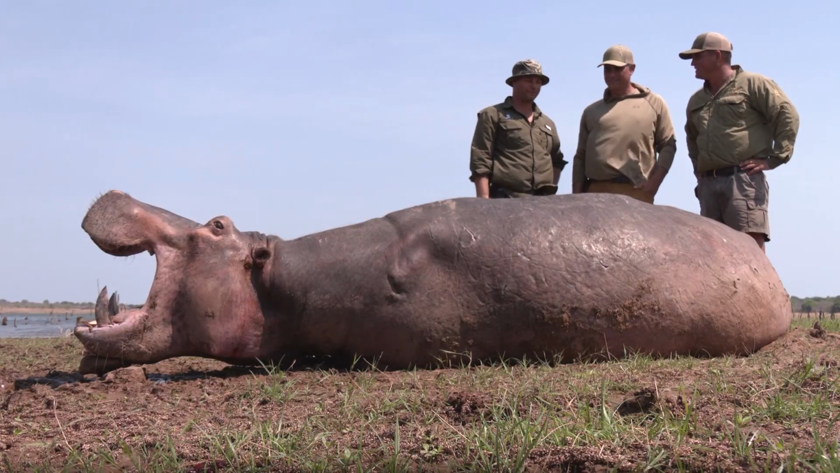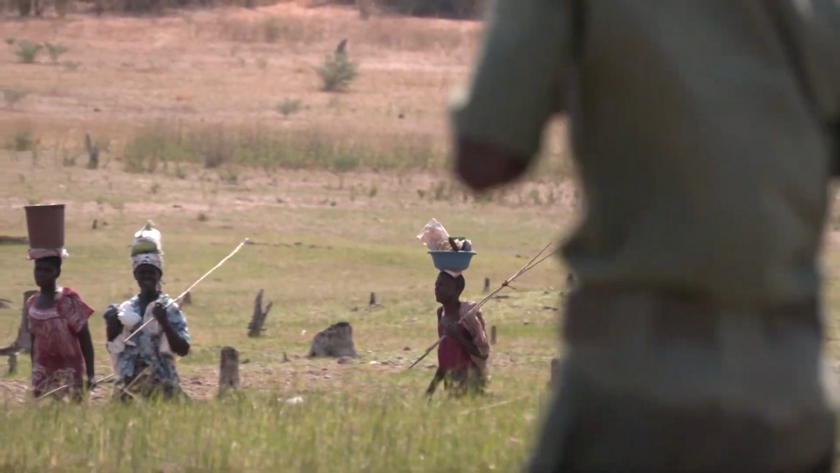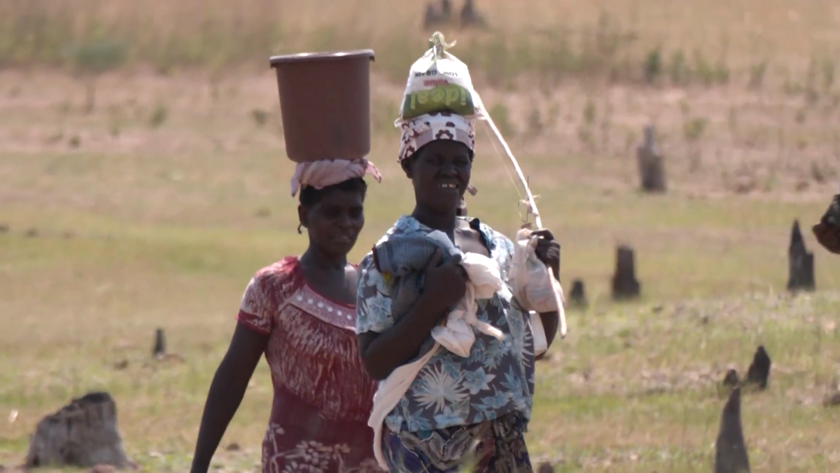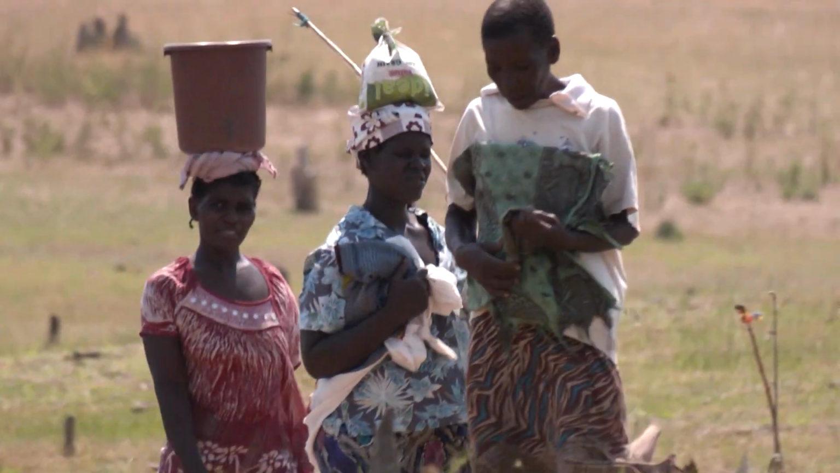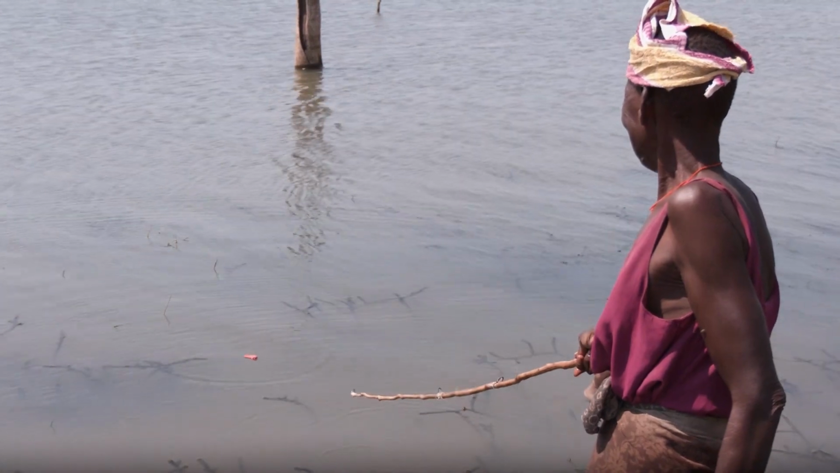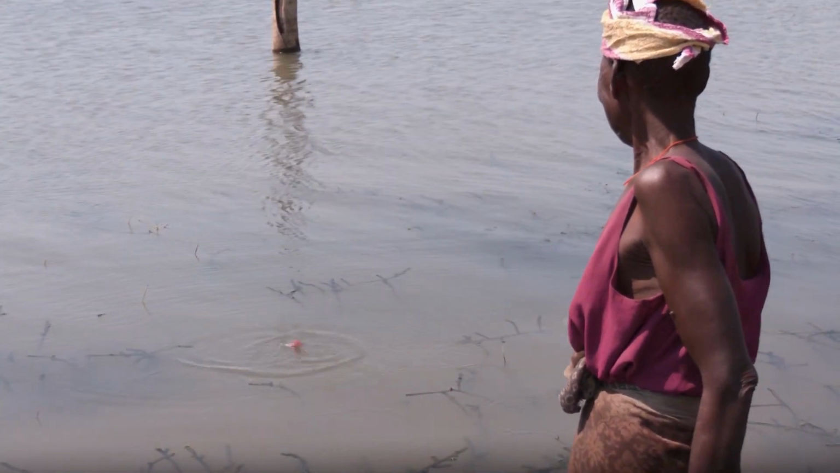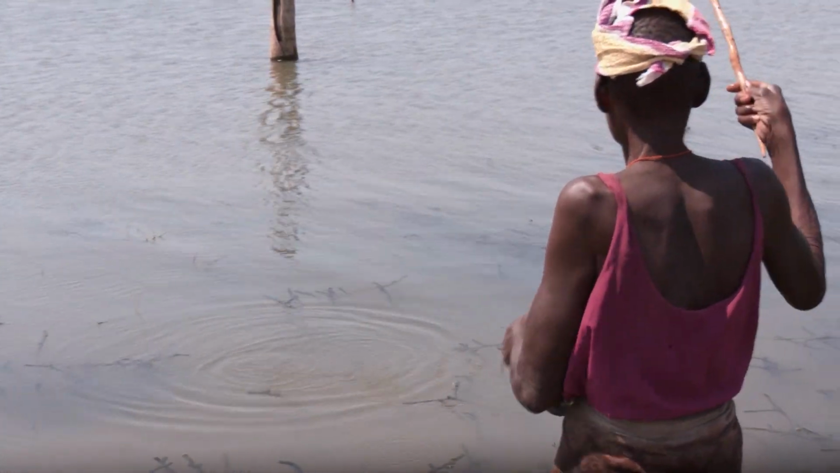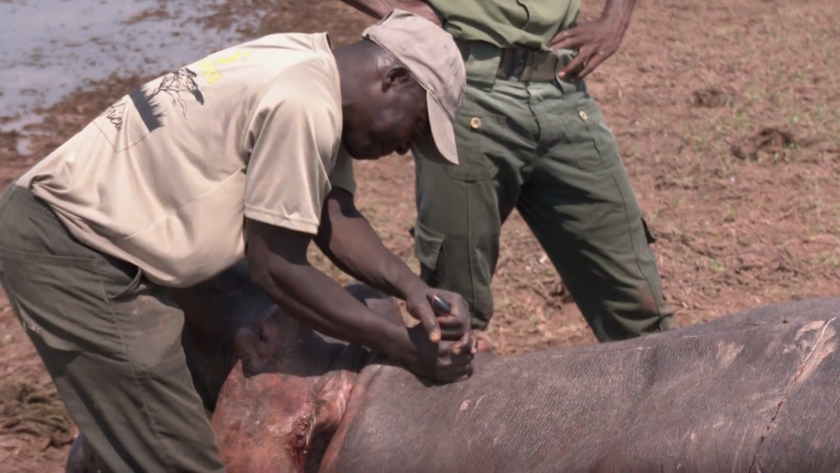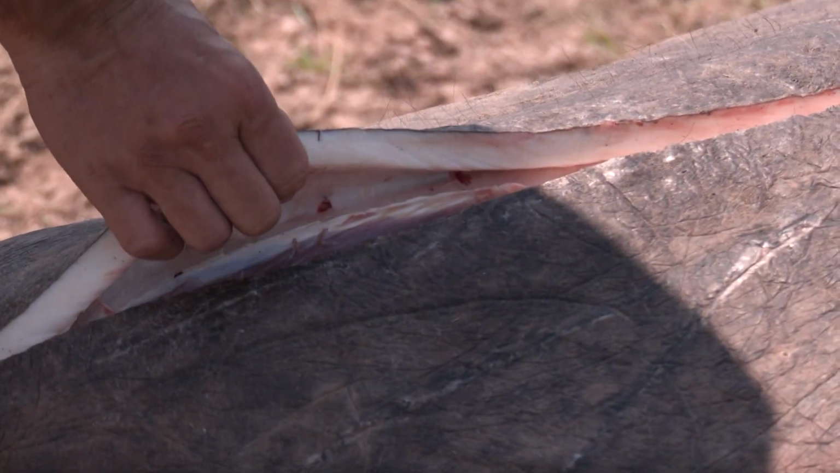It's definitely not. So as you can see in the background, we have some Tonga ladies that have come to get some meat from the hippo shot in their area. Doing a little bit of fishing in the meantime, waiting patiently. It's a part of the situation here in these communal areas where the locals benefit from hunting through both finances and the meat. So it's a pretty cool deal.